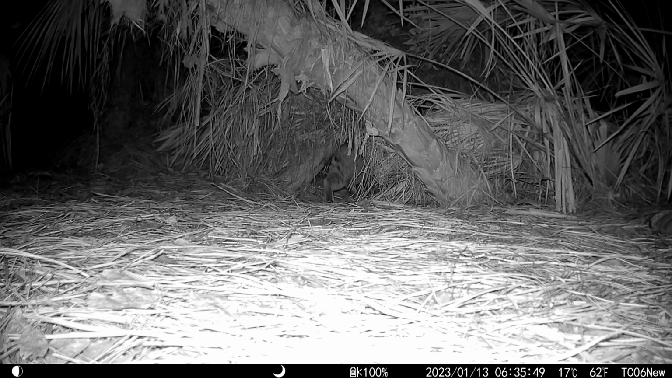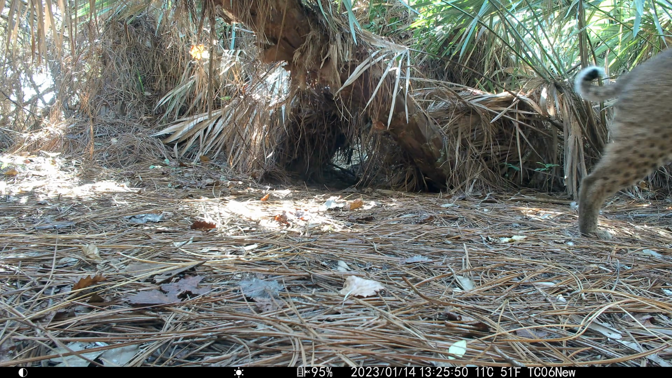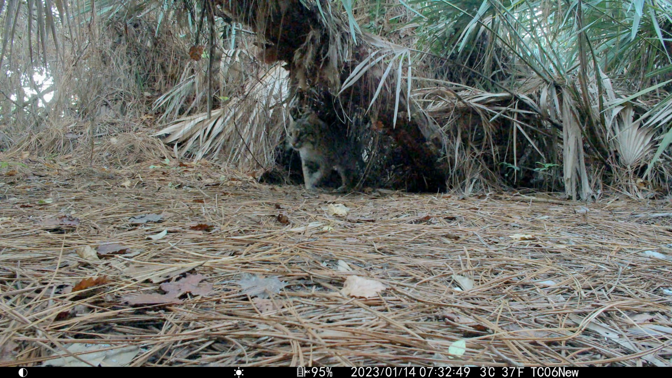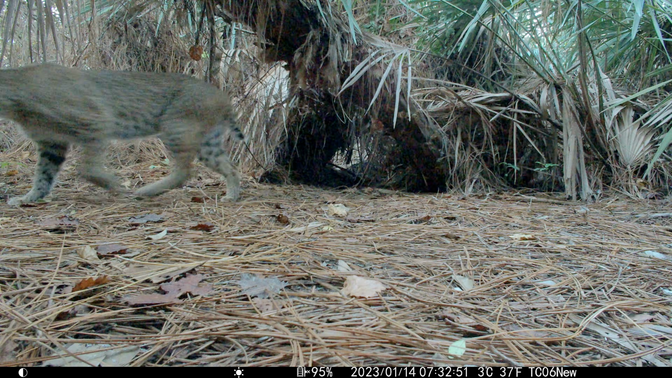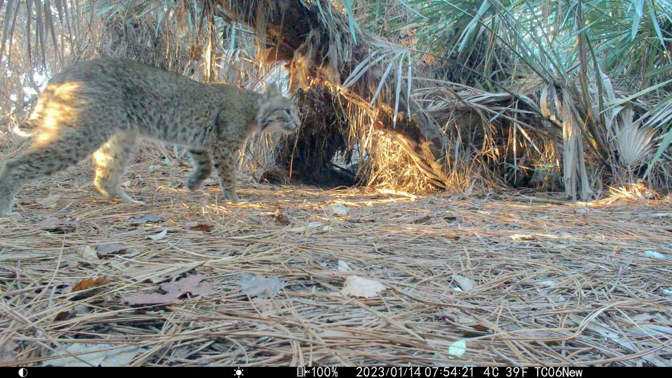I don't know how much longer the tomcat's risky game of cat and mouse with the bobcats would have lasted. After the tomcat was removed, the bobcats roamed where his territory and their territory overlapped more often, indicating that he may have had a larger impact on their movements than expected, and this has not been demonstrated before to my knowledge.